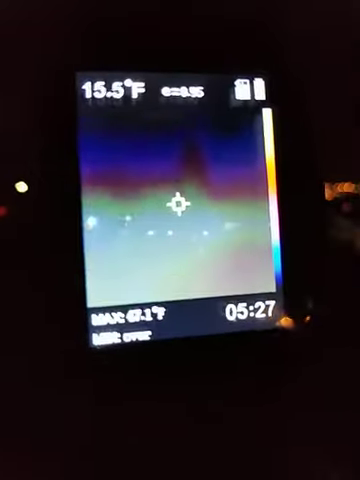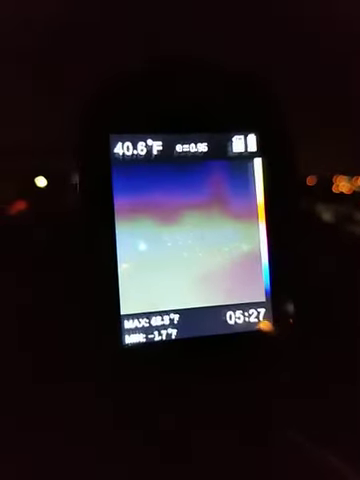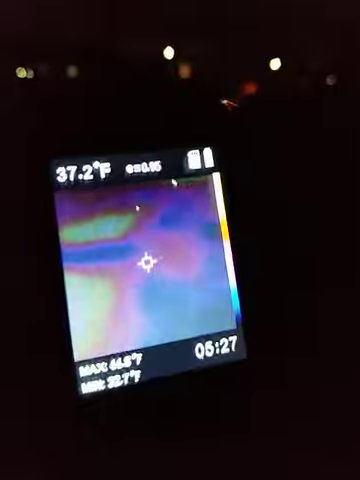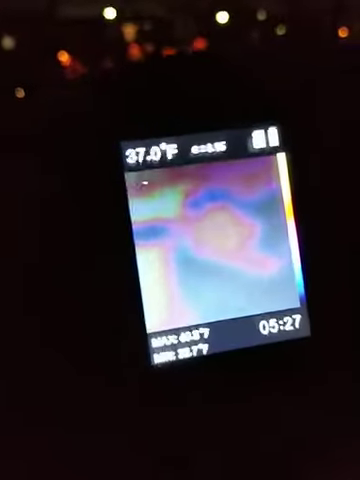If we look up into the sky, you'll see it really kind of goes to the minimum maximum, because it just can't, I guess, read into nothing as well as it does reading a surface. Most surfaces will emit some kind of radiant heat if there's any available.